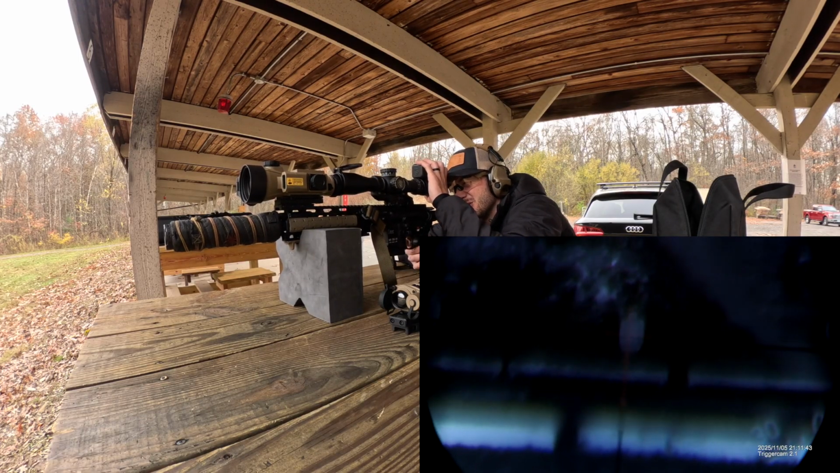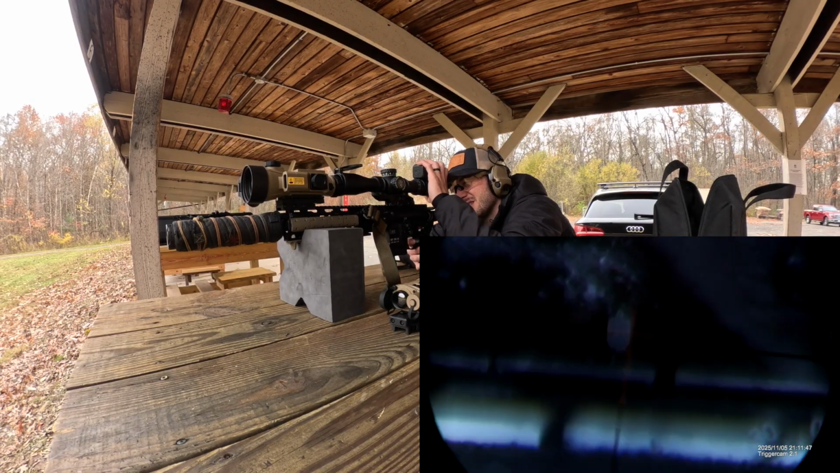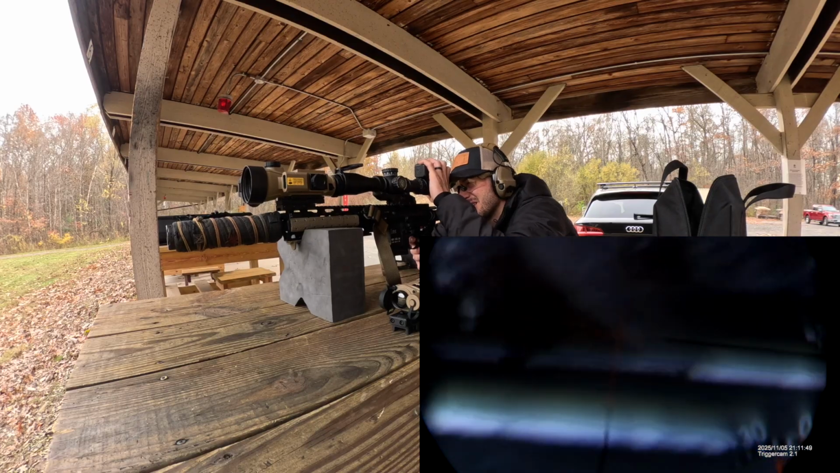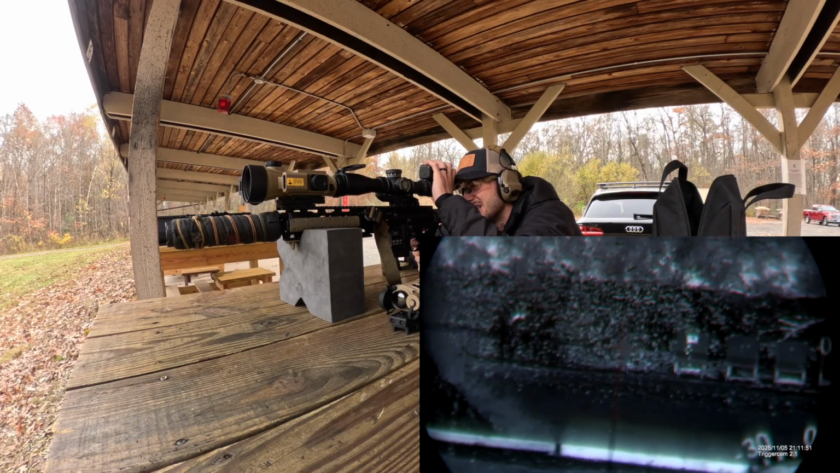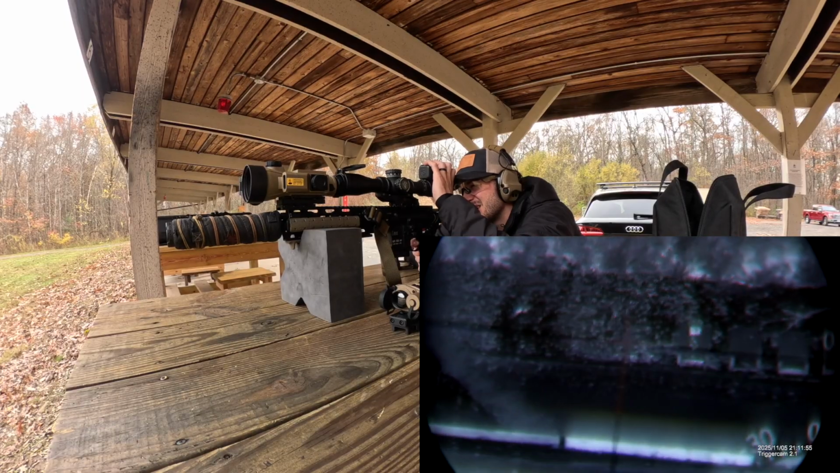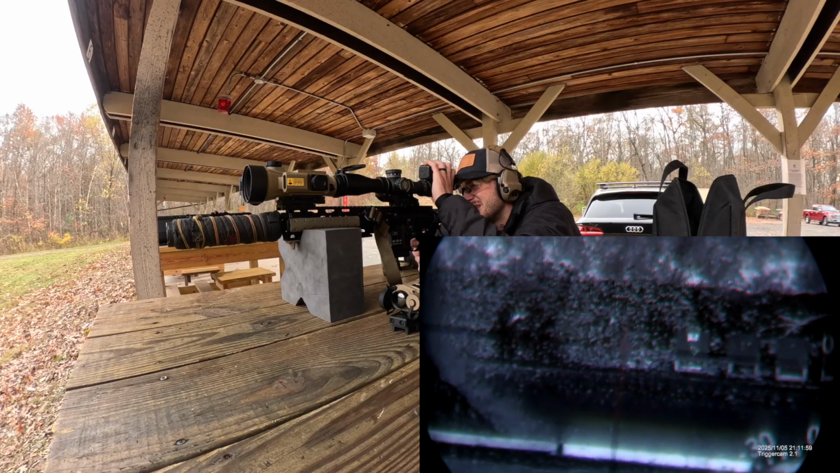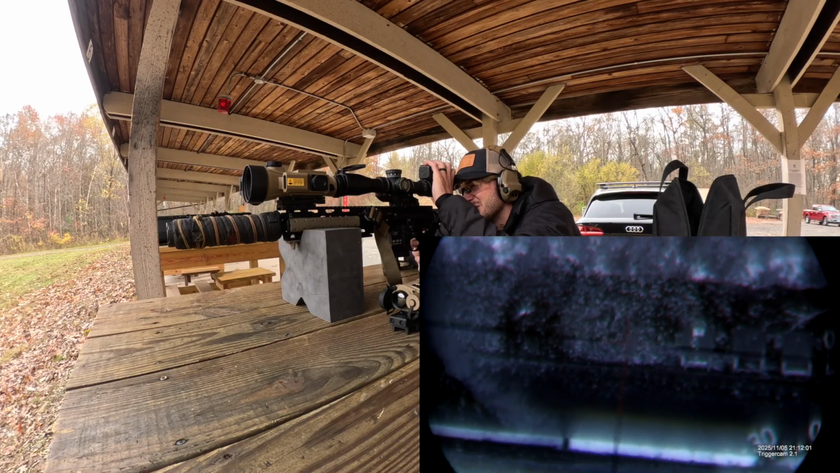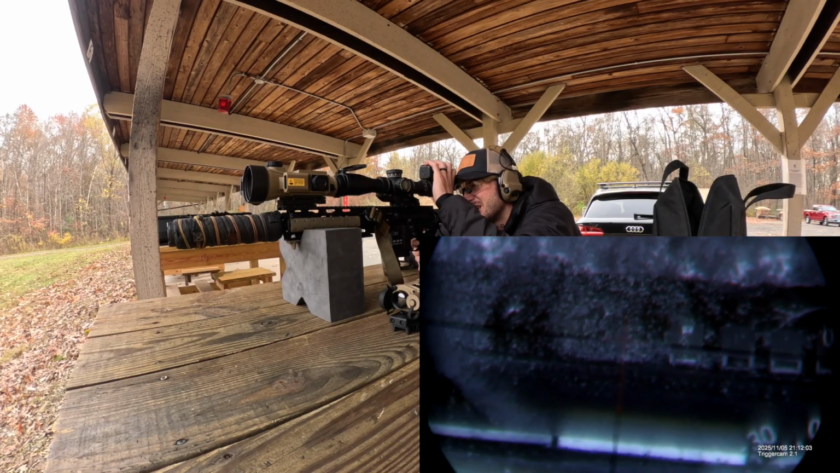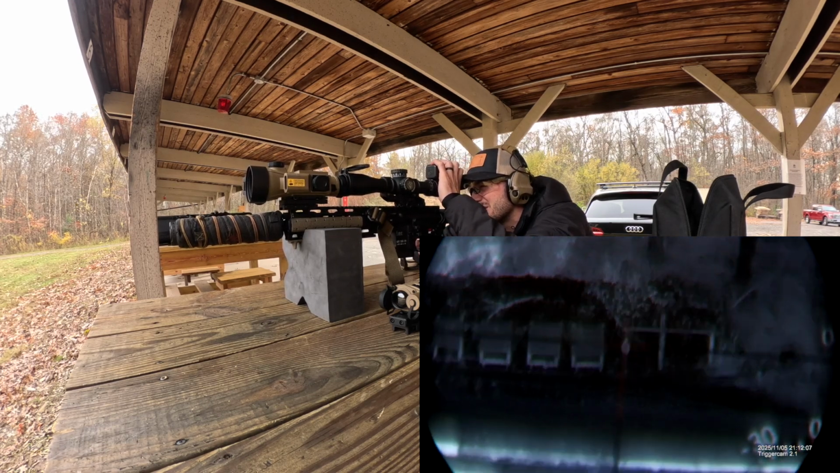Let's take a few shots at 100 first. See if we can hit 200. Definitely a little harder to see the reticle. That's still doable. Let's see, hit that smaller one at 200.